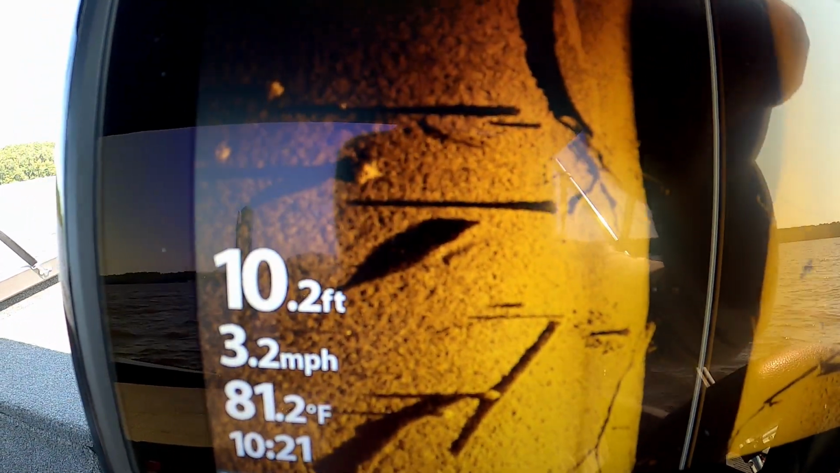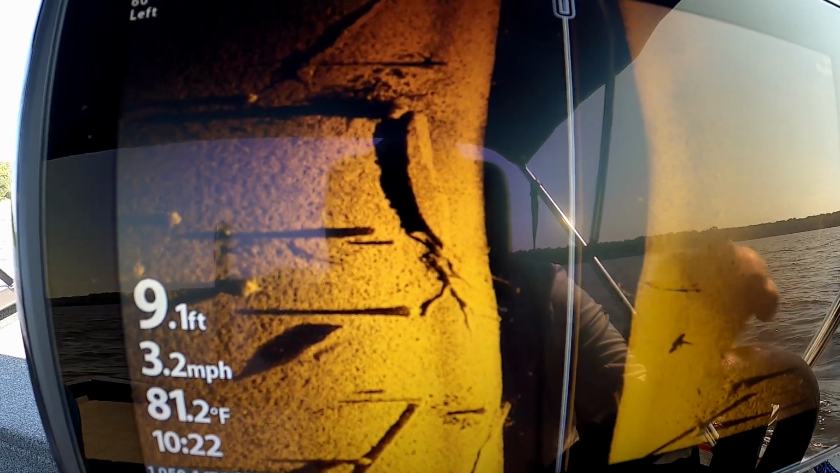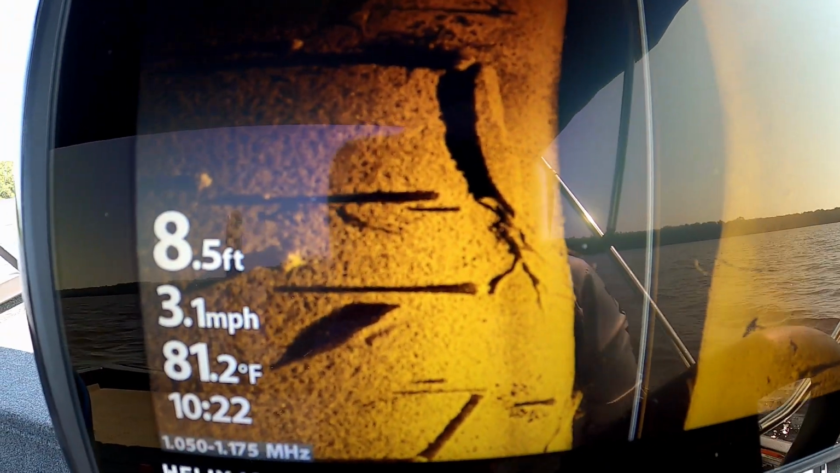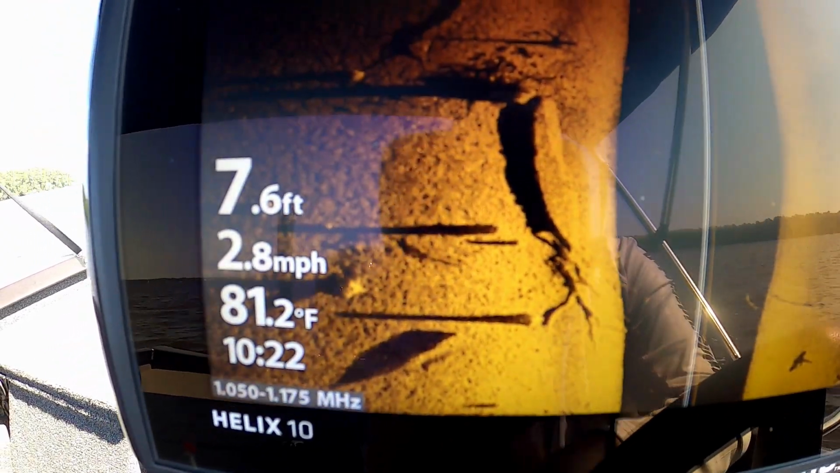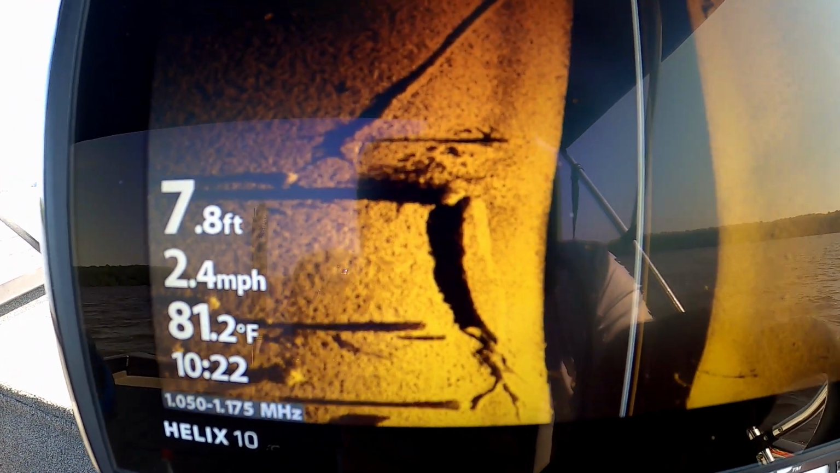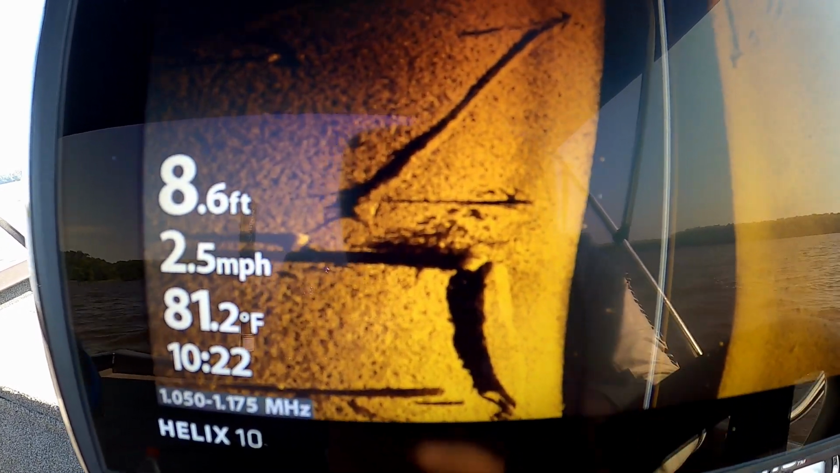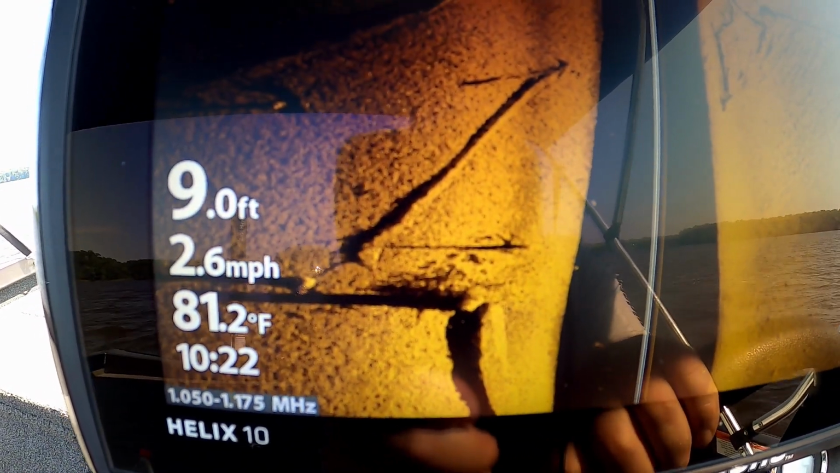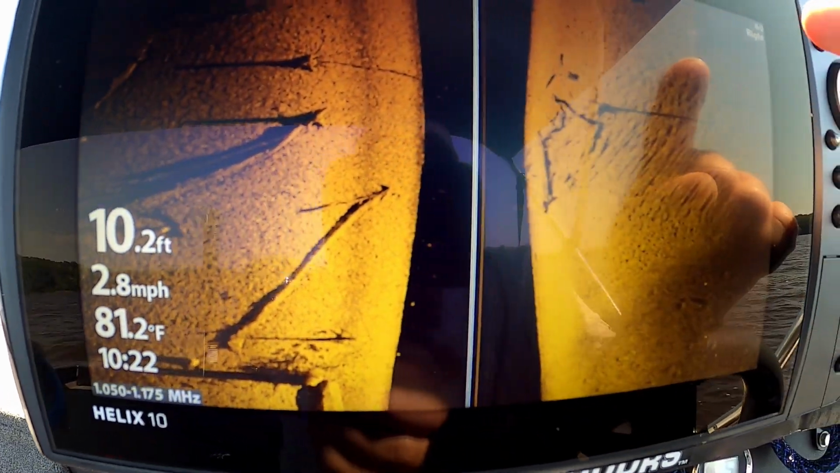There's a couple right here, there's some on this stump right here. You can see them right there. That was a long way to see two little small schools of crappie. See, there was one more spot here that I missed. It's over here off to this side of the boat.